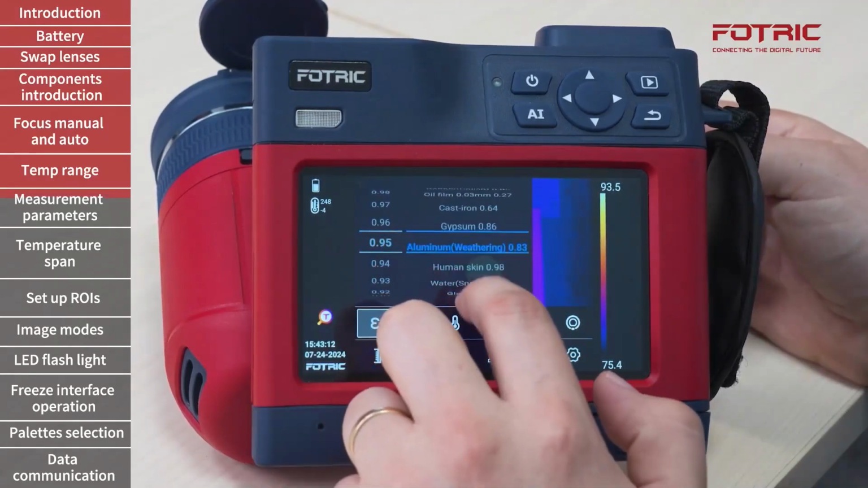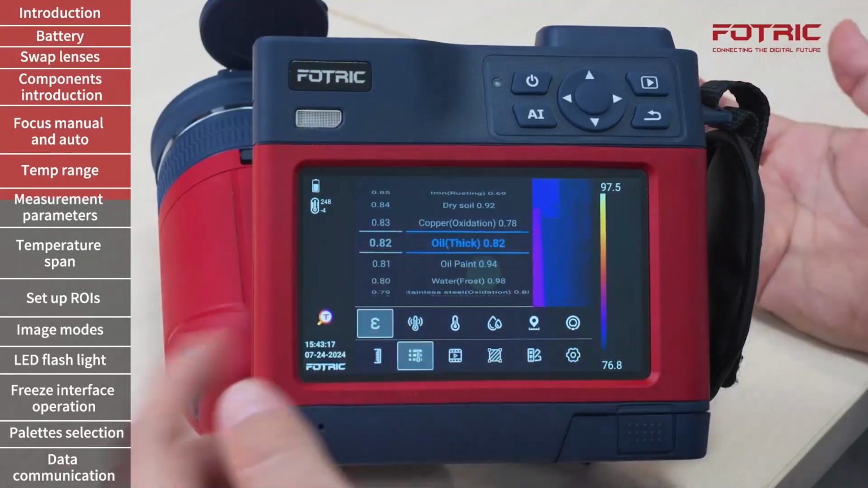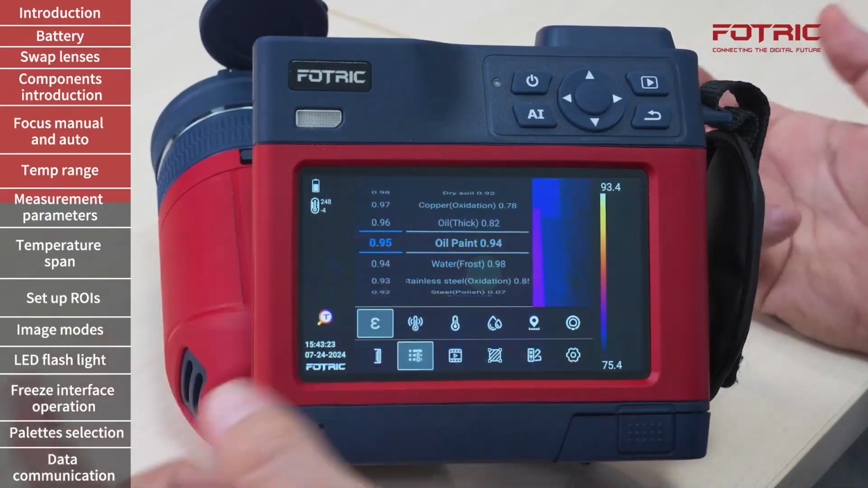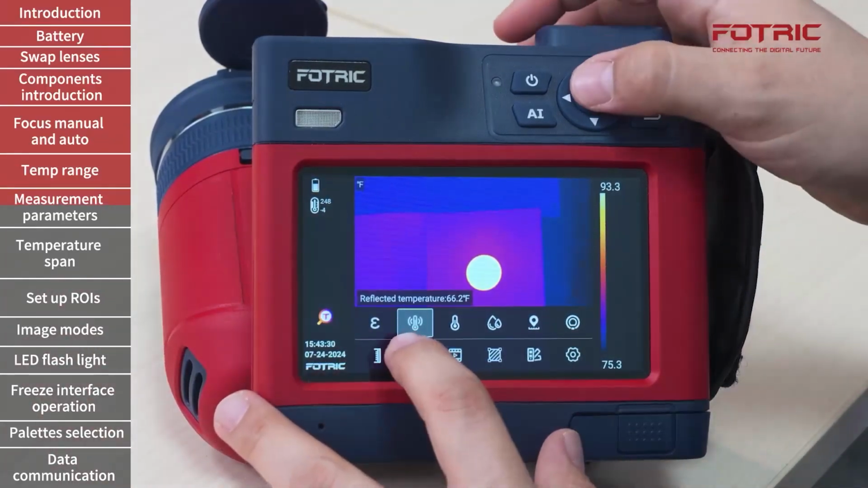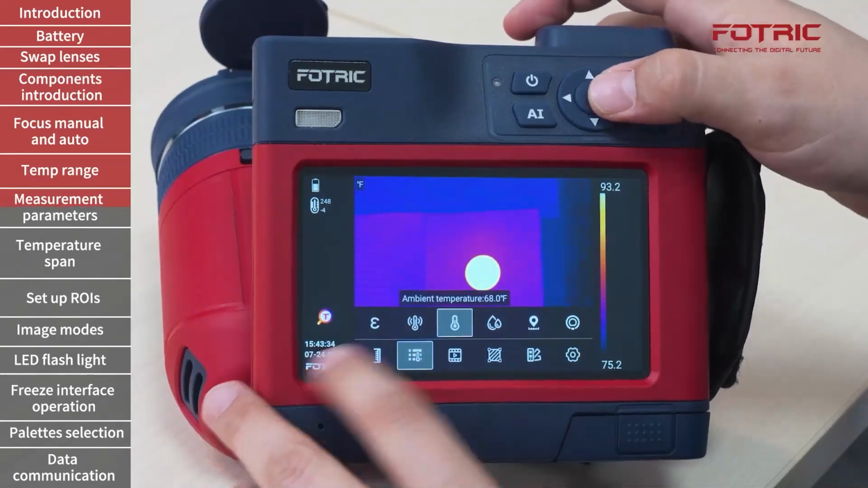There is also a list of suggested emissivities for given materials. However, these are just for reference. We recommend that every time you are performing a job, you identify the specific emissivity of the material on the surface of that equipment.